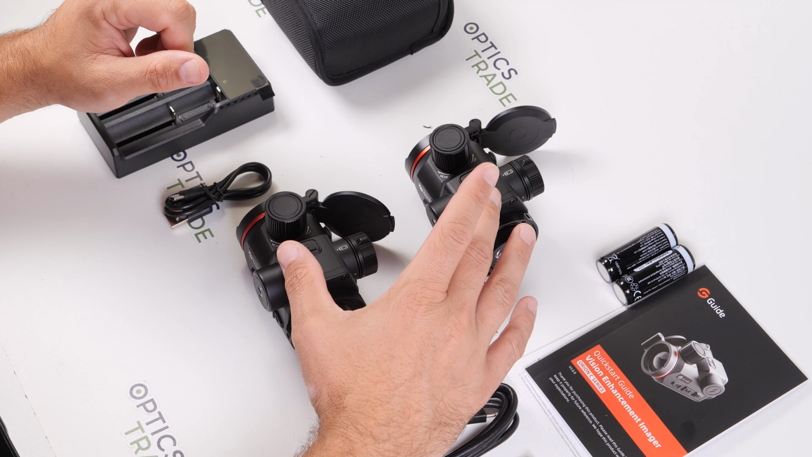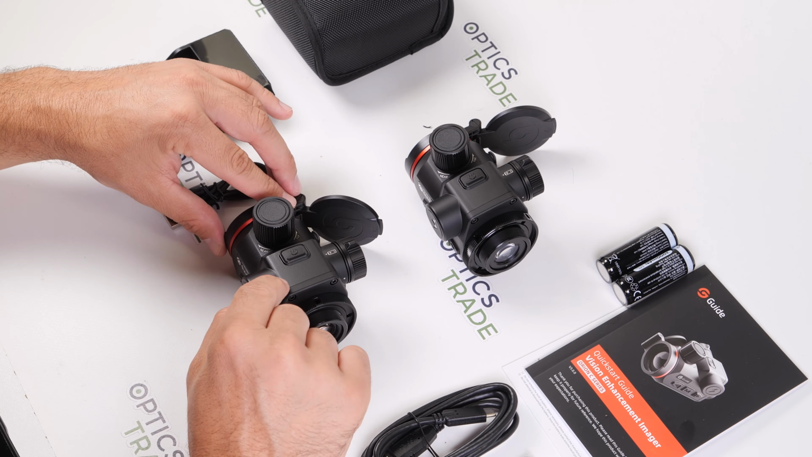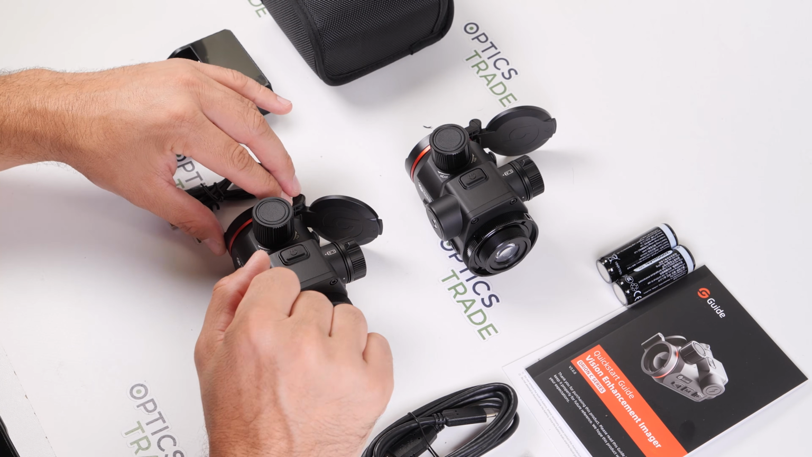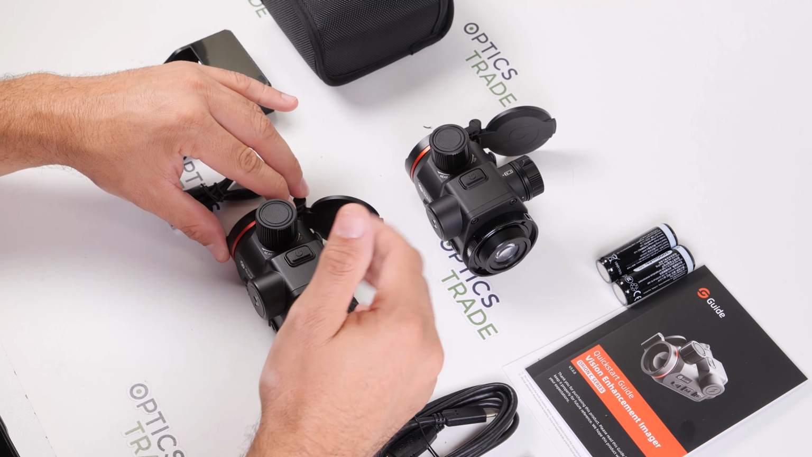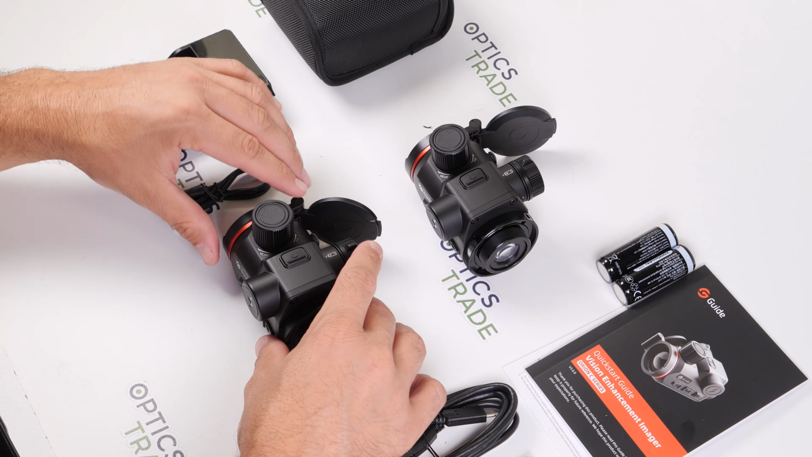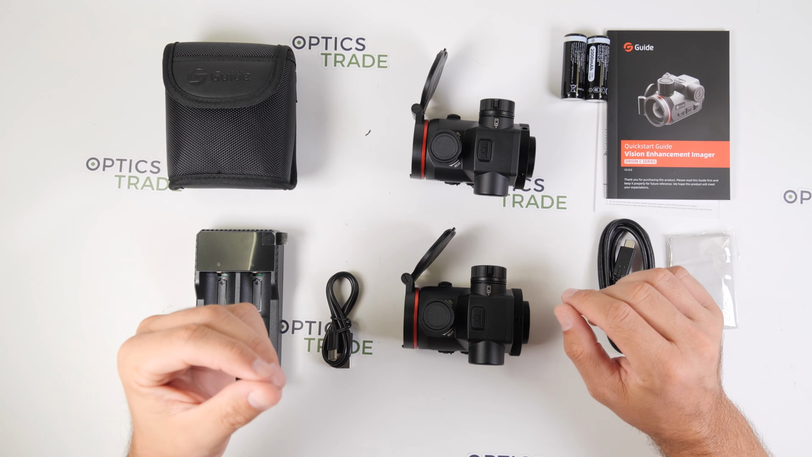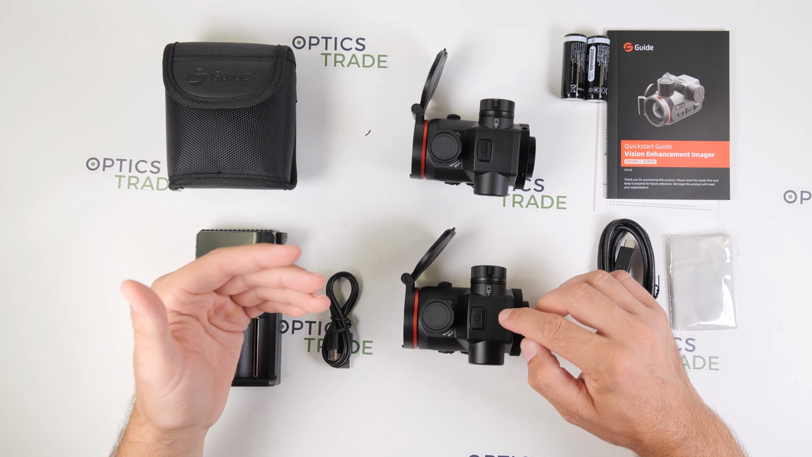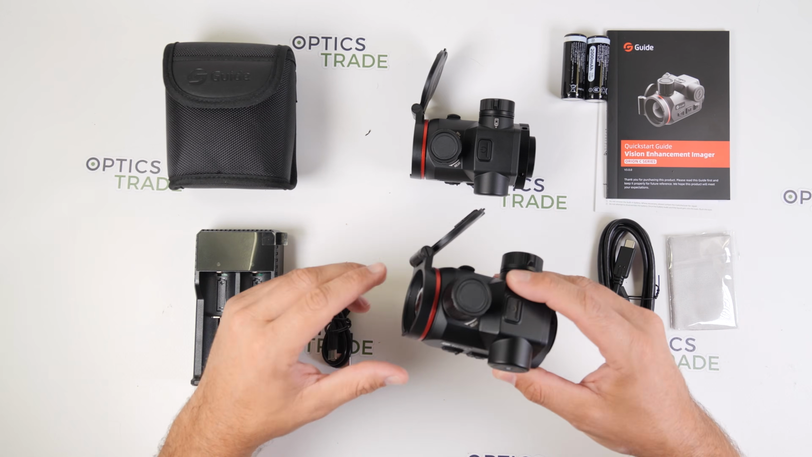Both of these devices have a detection range of 1800 meters, and they both have 7 different color modes, so you can choose which color mode you like the most. They also have the scene mode. You can go to the menu and change the scene mode, or also with the push of a button.